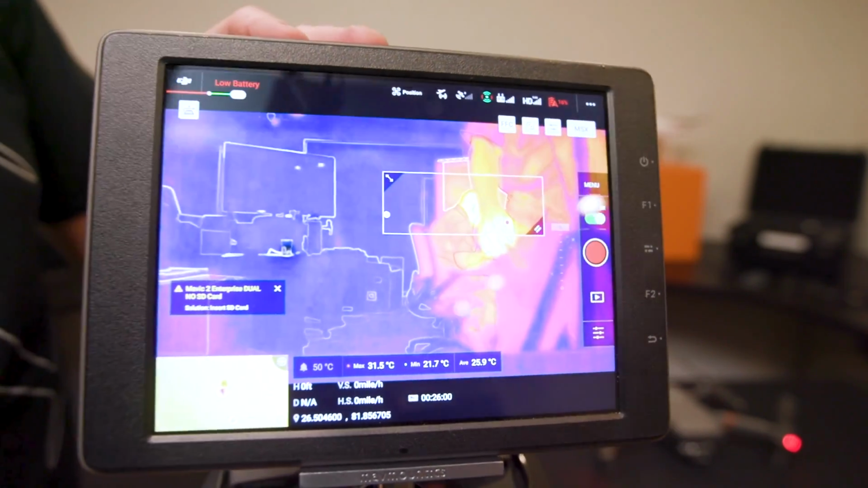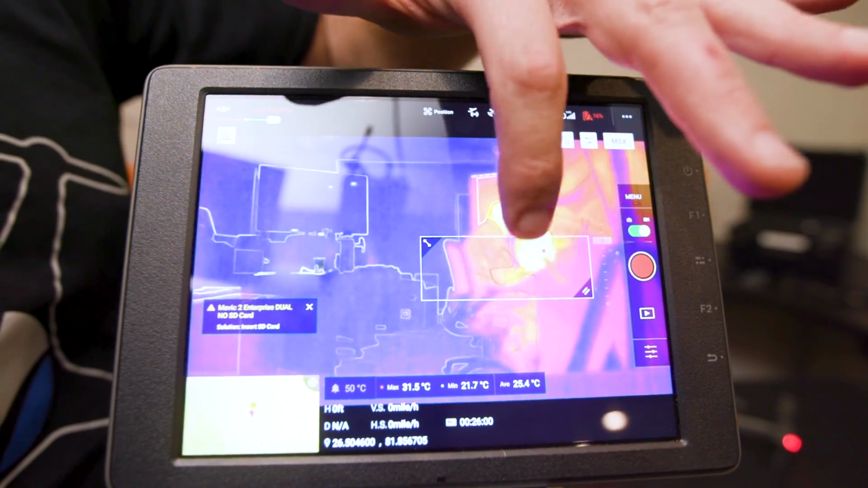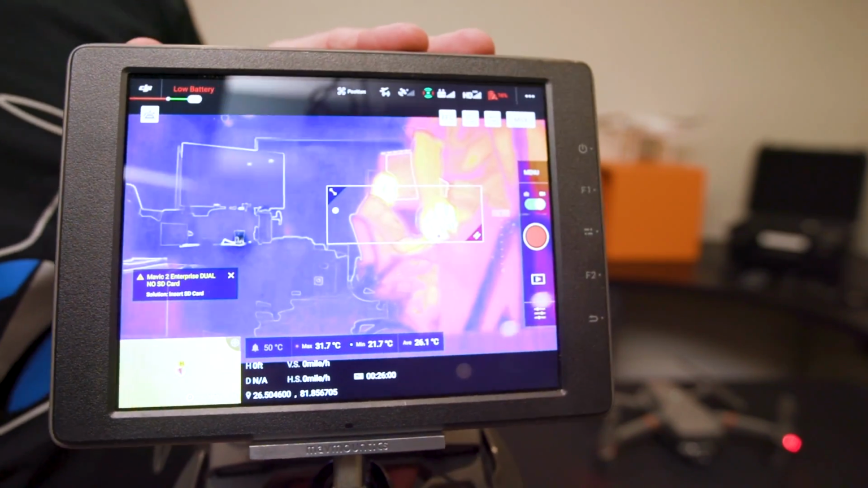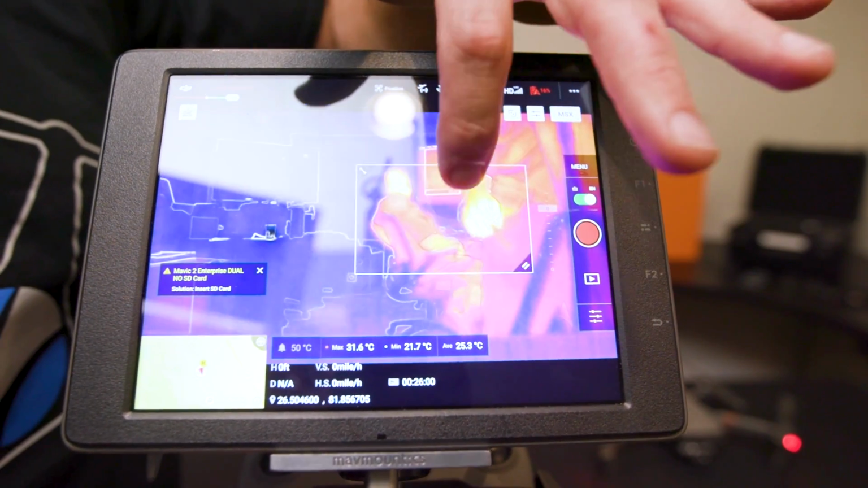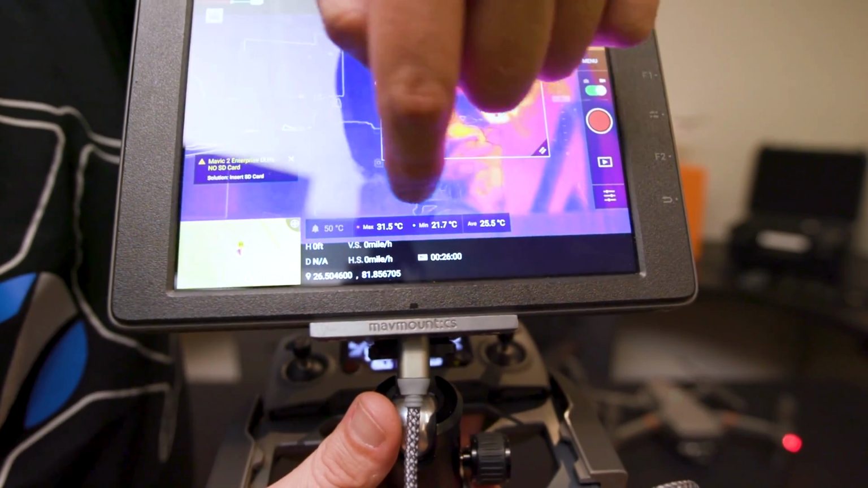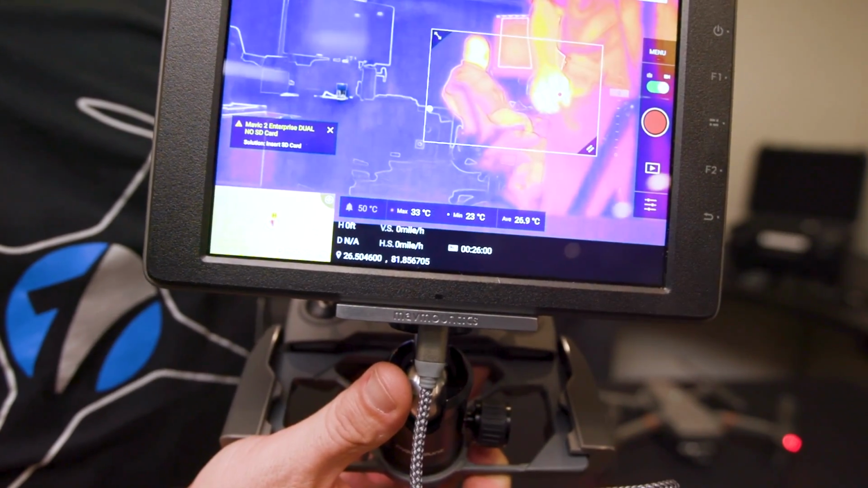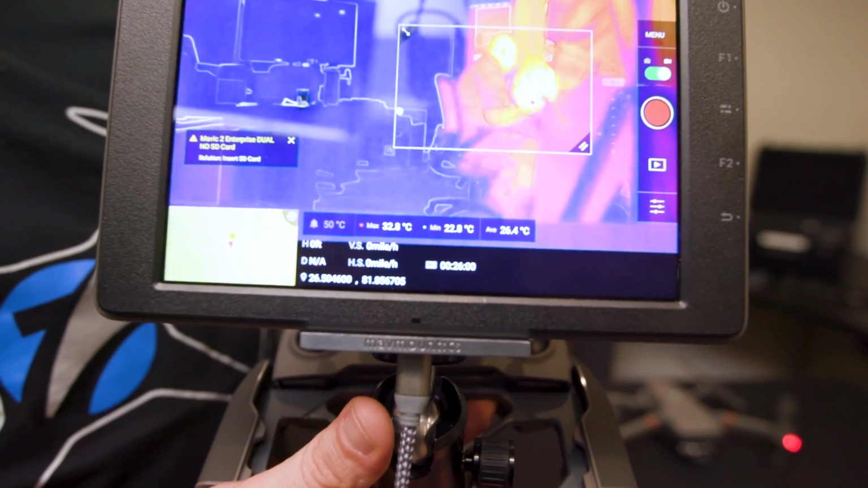So for those of you who are concerned or wondering, this is actually a radiometric camera, because in the M210 with the radiometric thermal, this is one of the awesome features that it has. You guys can actually open this box up and it'll find its hot and cold spots. And down here in this section, it actually shows you the minimums and maximums in Celsius, and you can change that over to Fahrenheit if you would like.